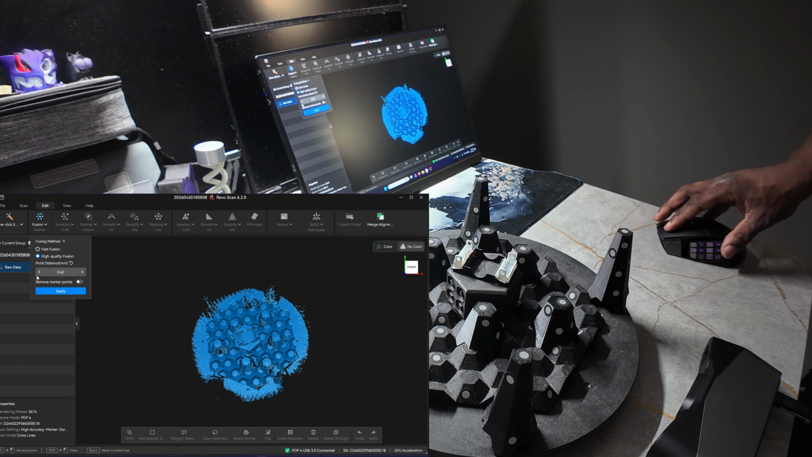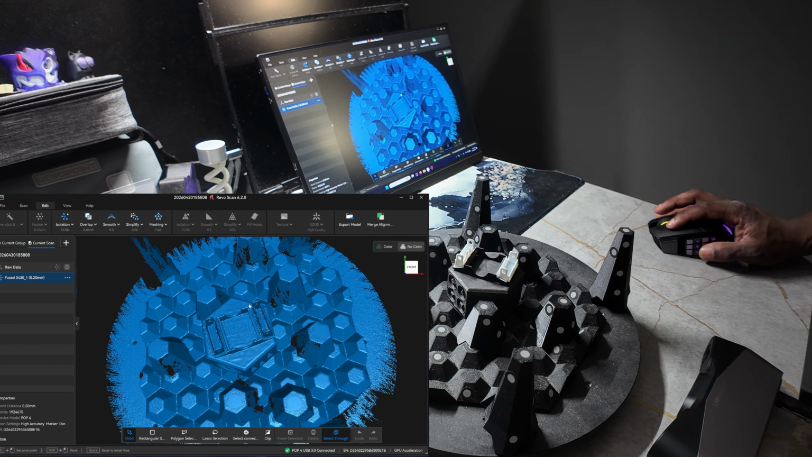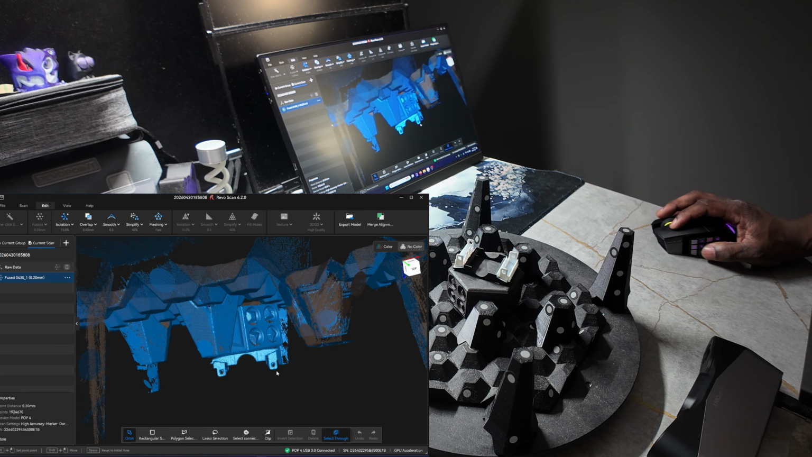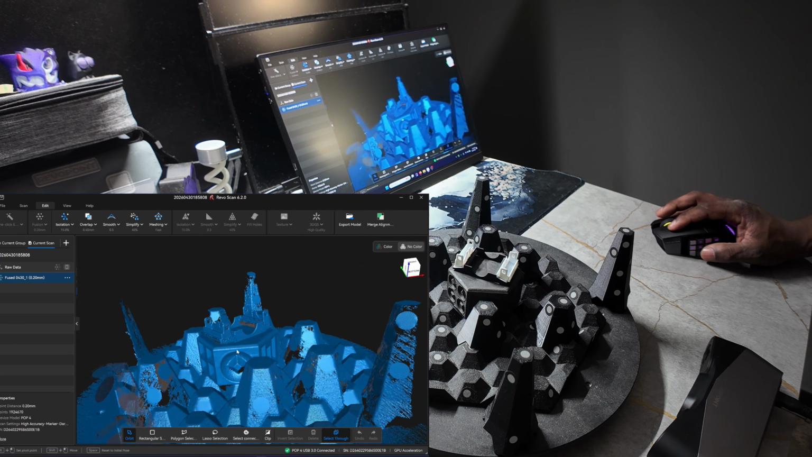For this one, I'll do high quality since it's a small size. All of this is looking really good.